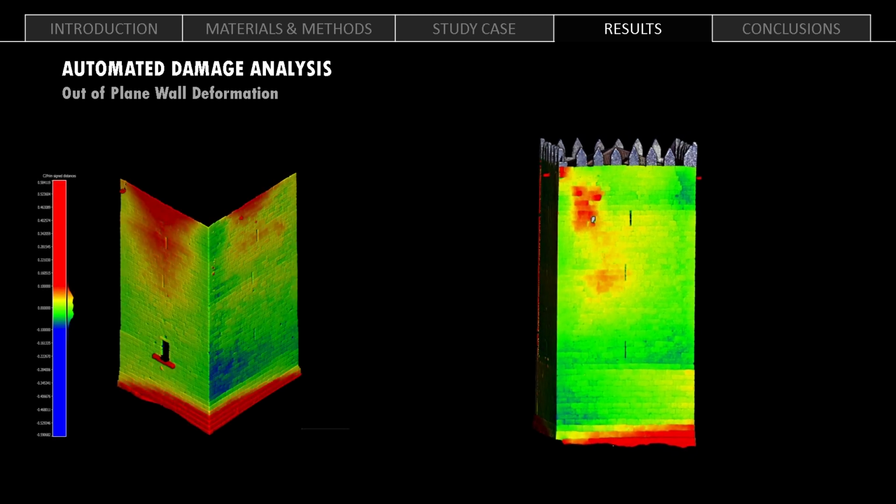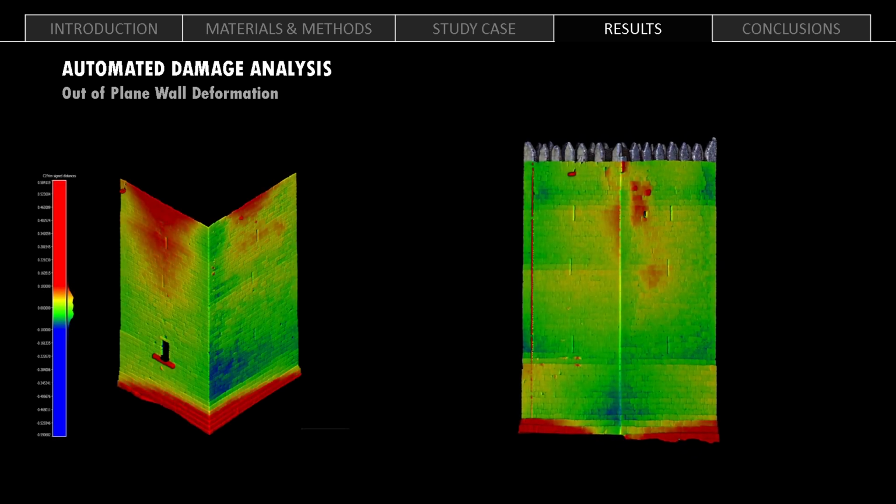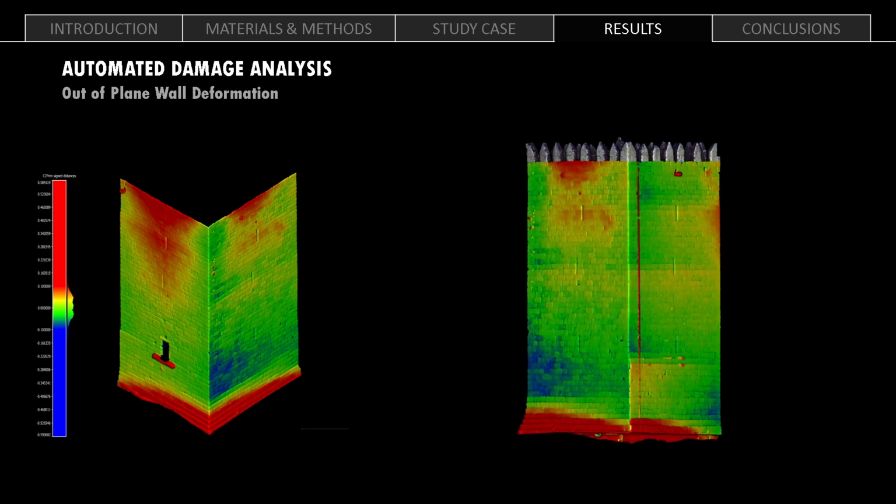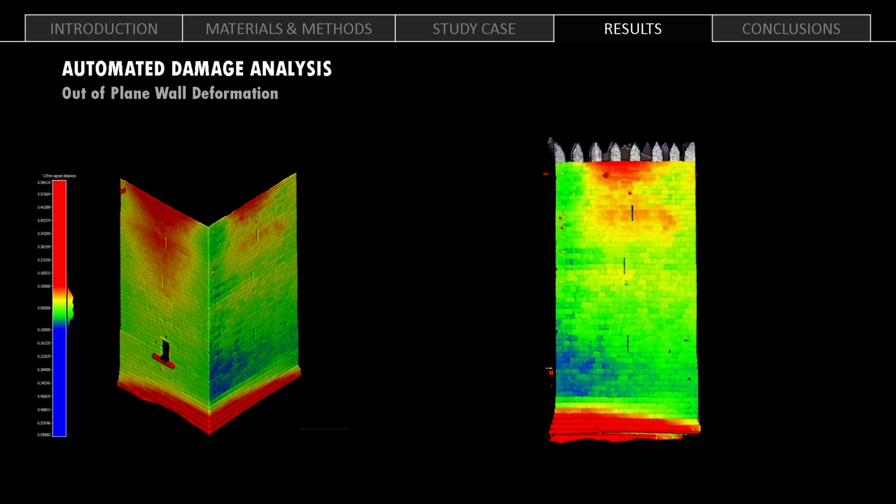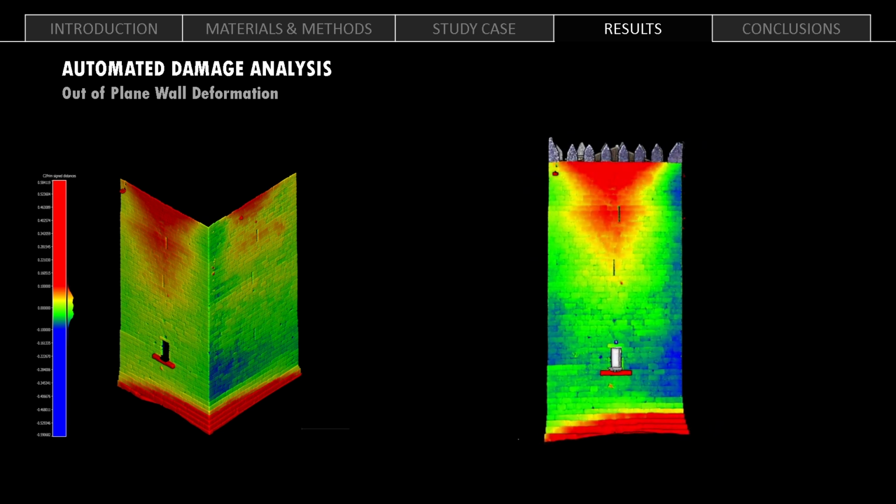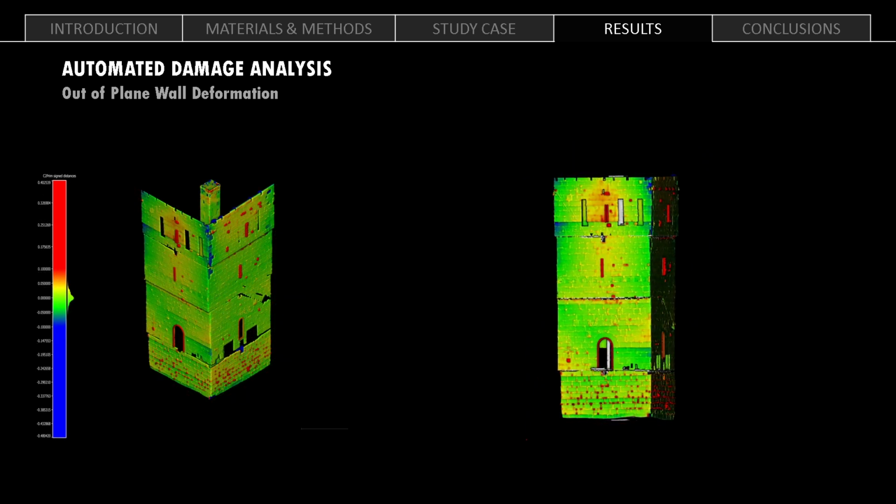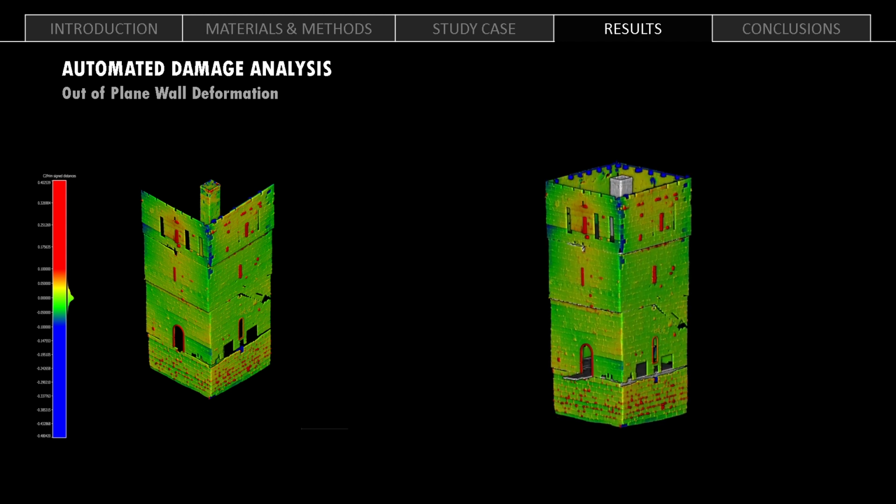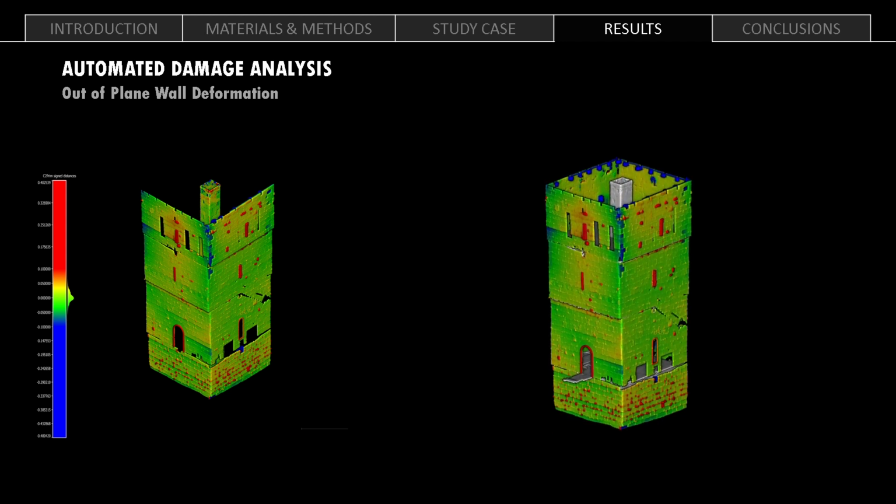Subsequently, employing a cloud-to-primitive distance method, an out-of-the-plane movement is observed, showing a triangular collapse mechanism most likely produced by previous problems at the roofing system, which has been replaced. Taking a look on the inside, the inner wall does not differ significantly from the outer one, which means that they do behave as a rigid block.